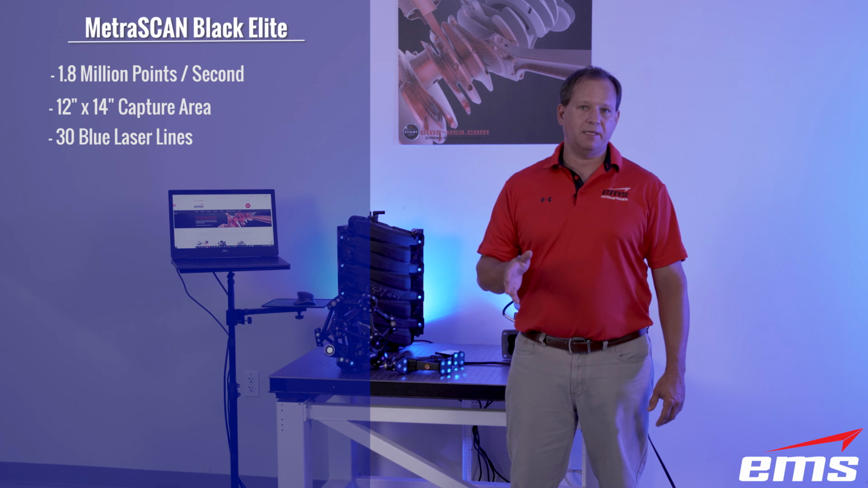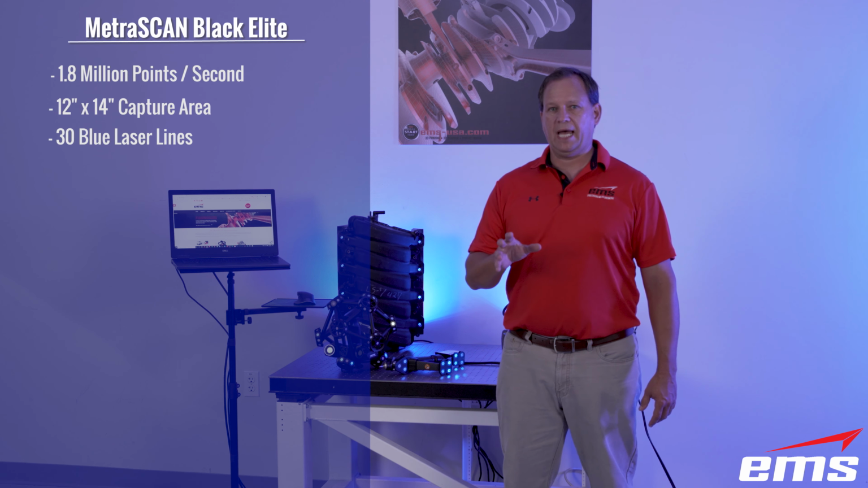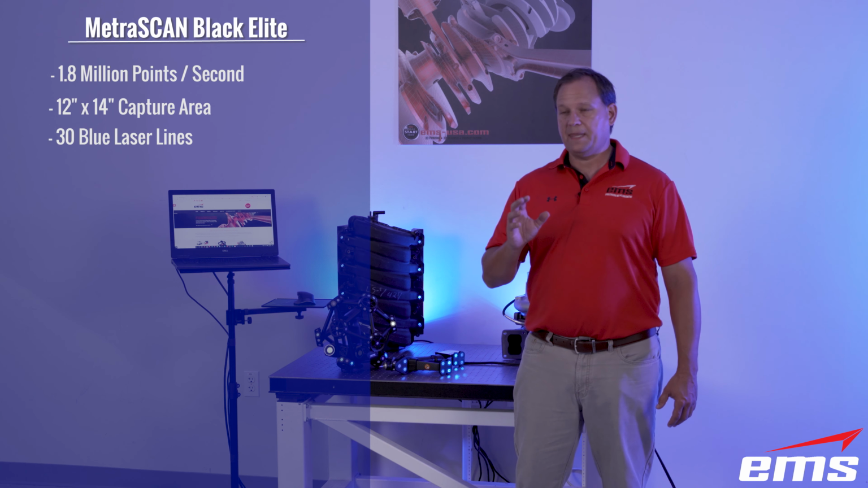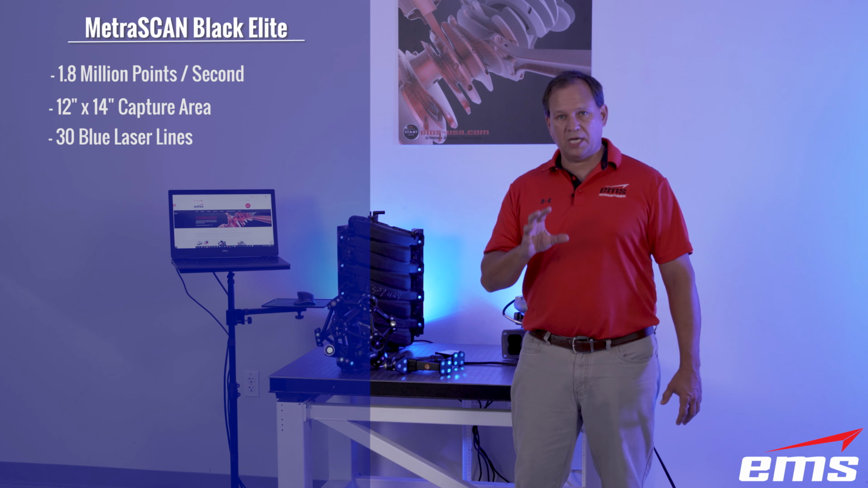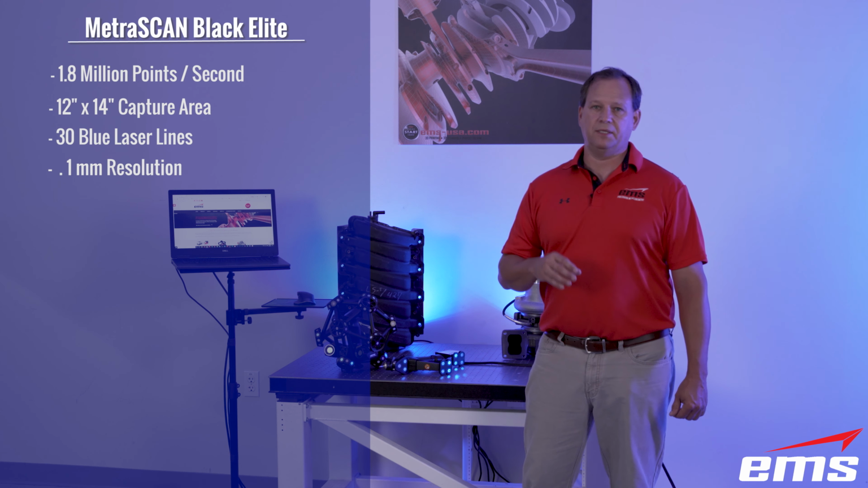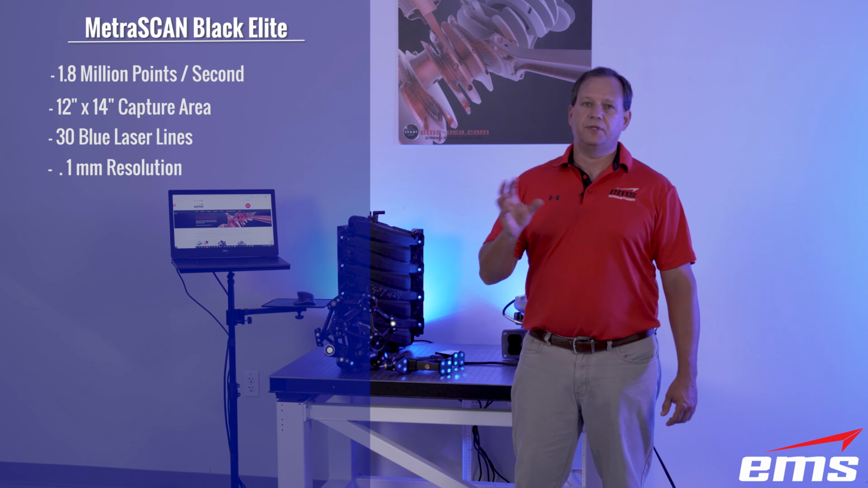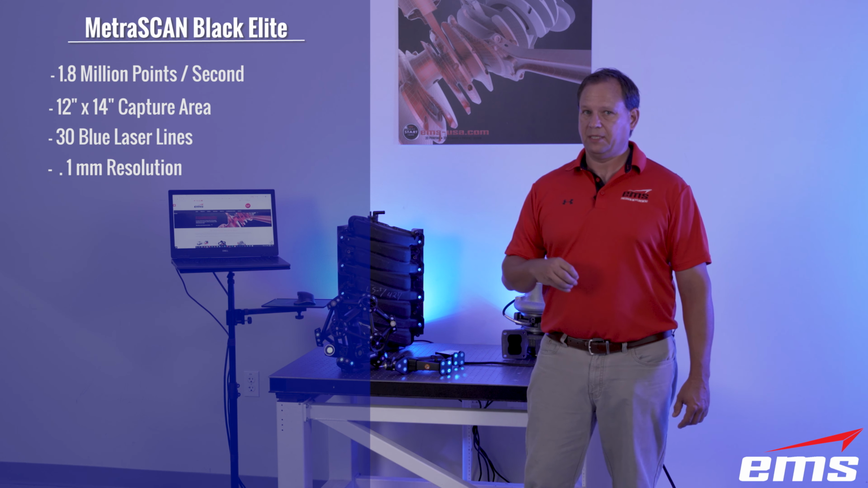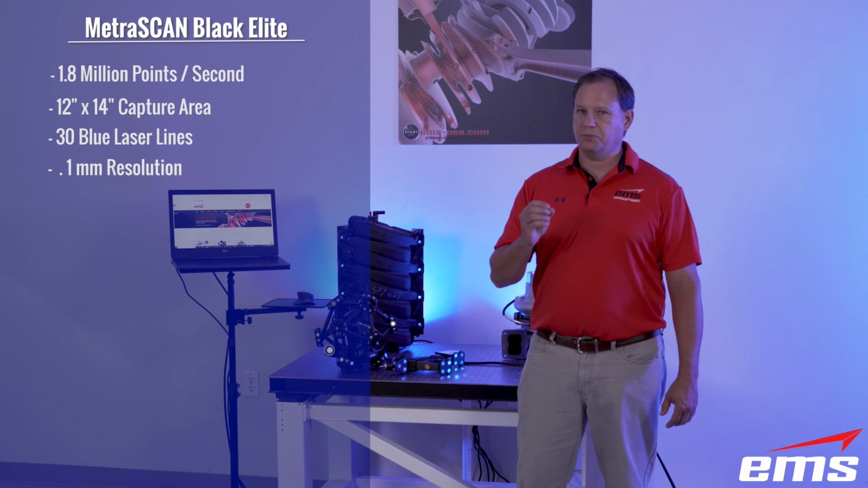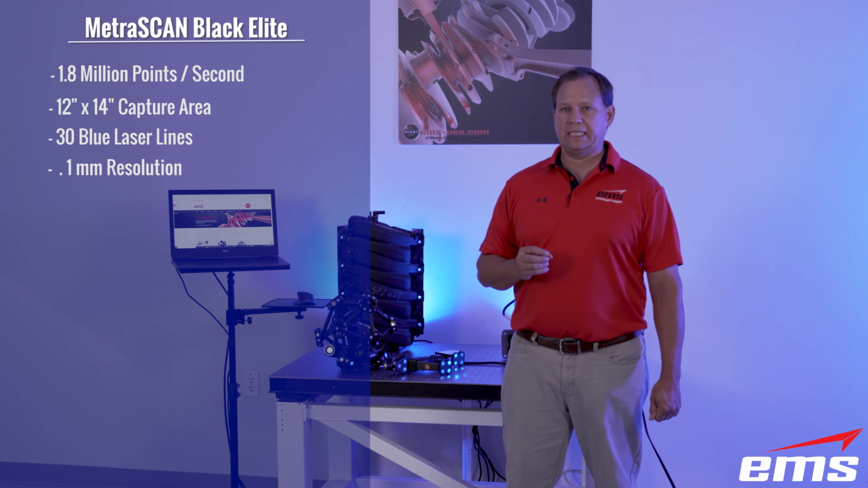It also has the single line mode like the old system had. In the Elite model, you get the single line system with it. Now, the resolution, or the density of the mesh, we can now go down to 0.1 millimeter like the HandyScan Black does. The old MetraSCAN could do 0.2 millimeter. So we've doubled the resolution, or the fidelity we can capture, so we can really get into that fine detail.